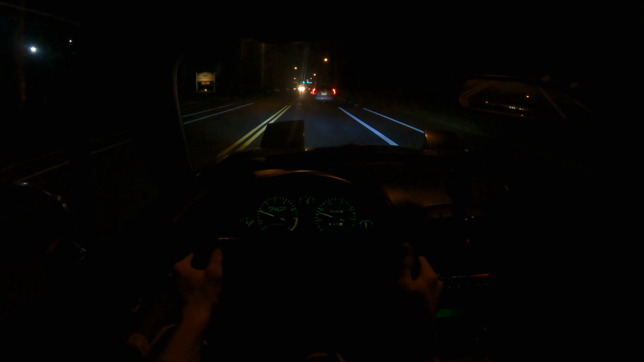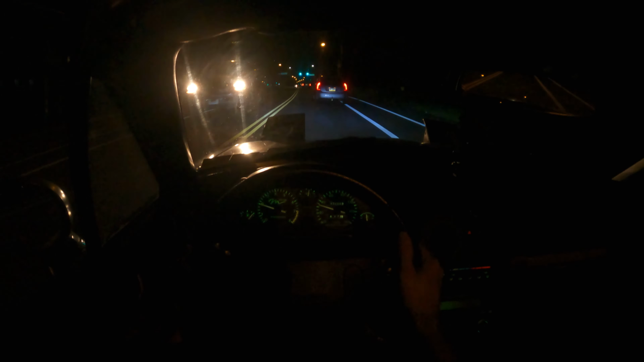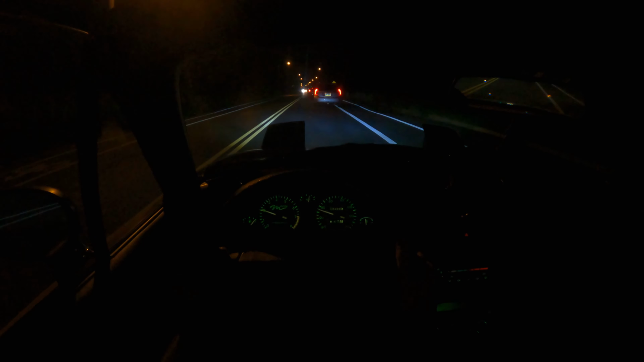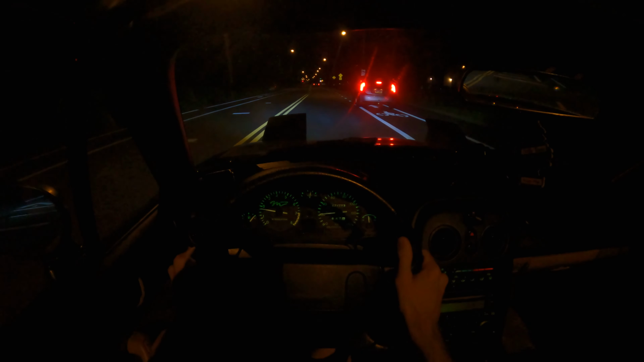If we can get some clearance, maybe I could do another little pull here. But we got Prius gang in front of us with the arm hanging out the window. We got speed bumps too. Oh, he's getting out of the way. All right, I hope we get this green light here. Here's a pull though.